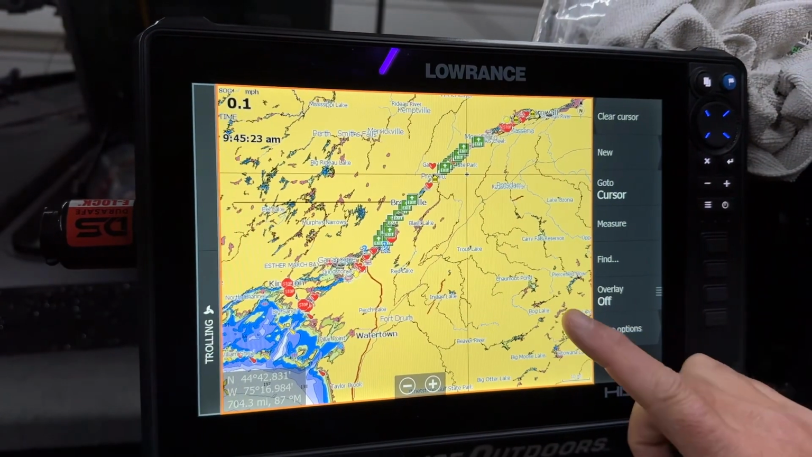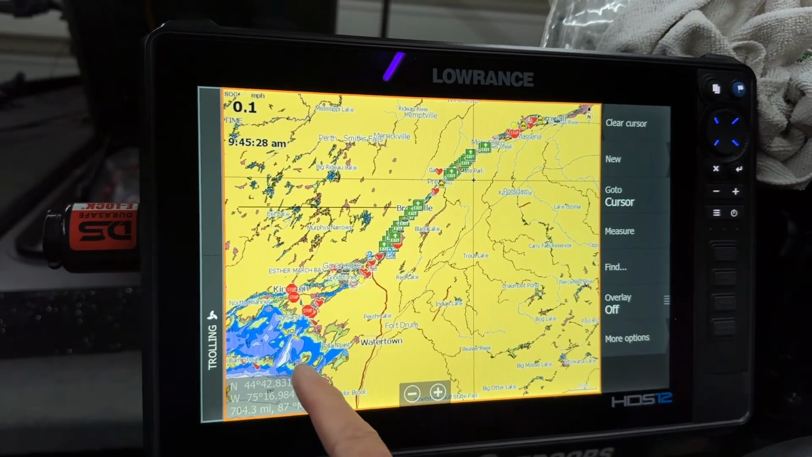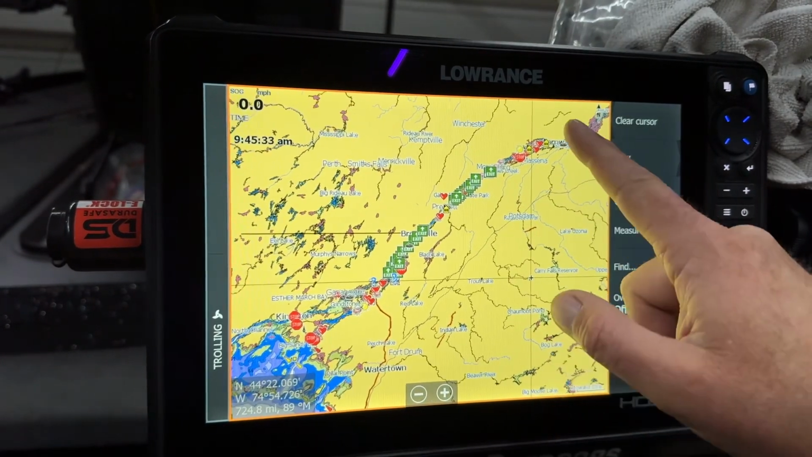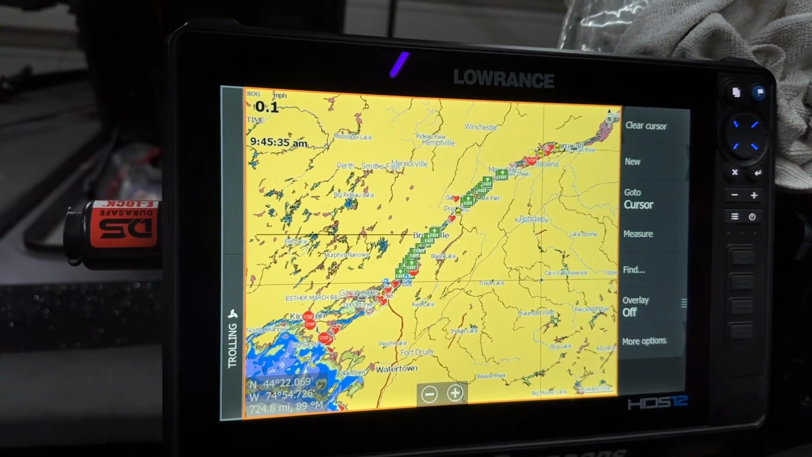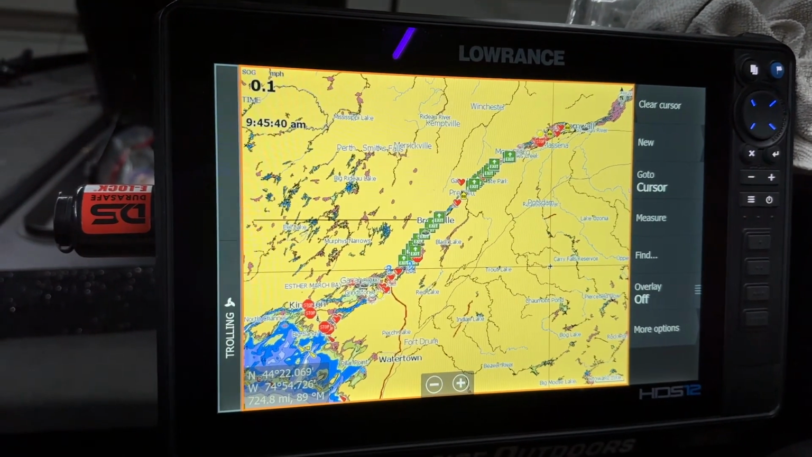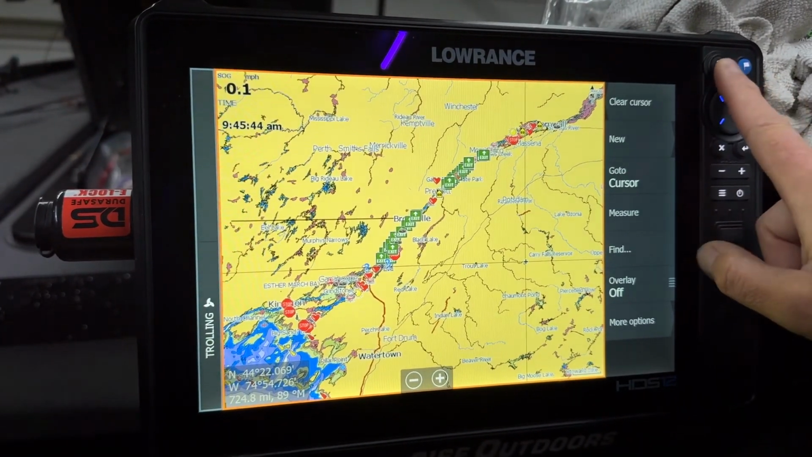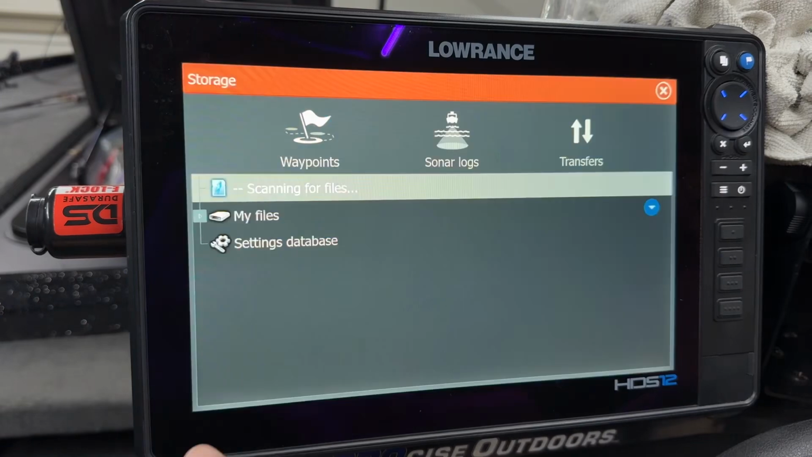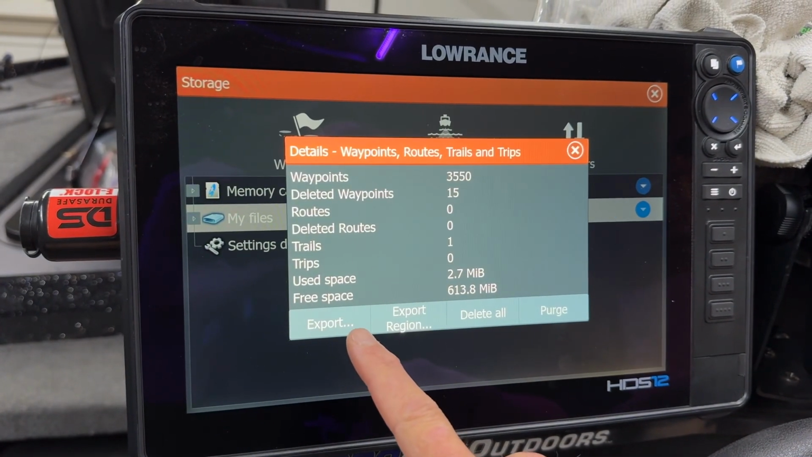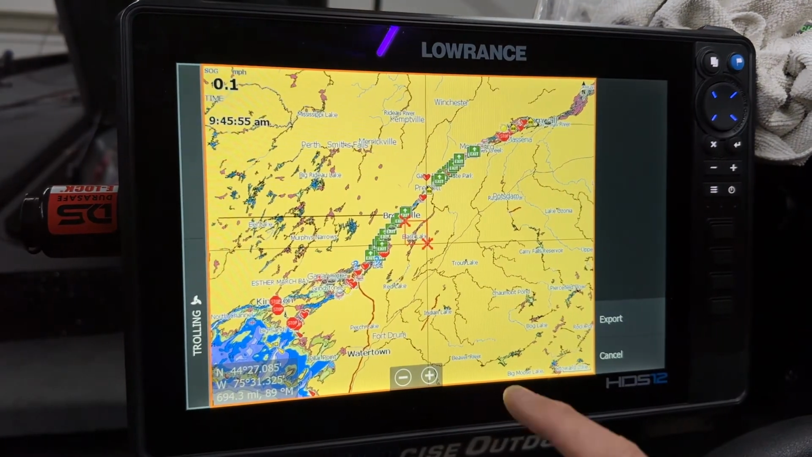All right, so I've got a Lowrance unit pulled up here to the Thousand Island St. Lawrence River from the mouth of Lake Ontario all the way up to Massena, New York, up here. This is the area I want to save. It was the site of my last tournament. I want to make sure all my waypoints are saved for future visits to the St. Lawrence River. So I'm going to come down and pull up my main menu, hit my storage button, go to waypoints. And when you're in waypoints, you can either export by individual waypoint or an entire region. I want to do an entire region.